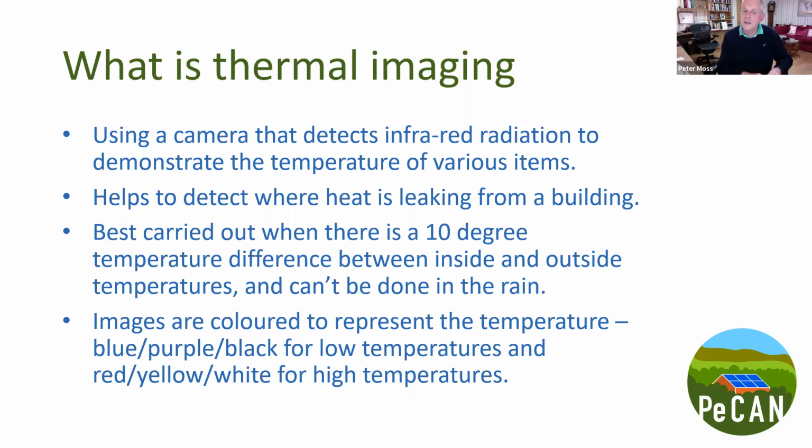We literally gave up on the thermal survey in the end because the walls were just glowing red as far as the thermal camera was concerned, and it was distorting everything. So that was a really good example of where it can be quite misleading if you're not careful.